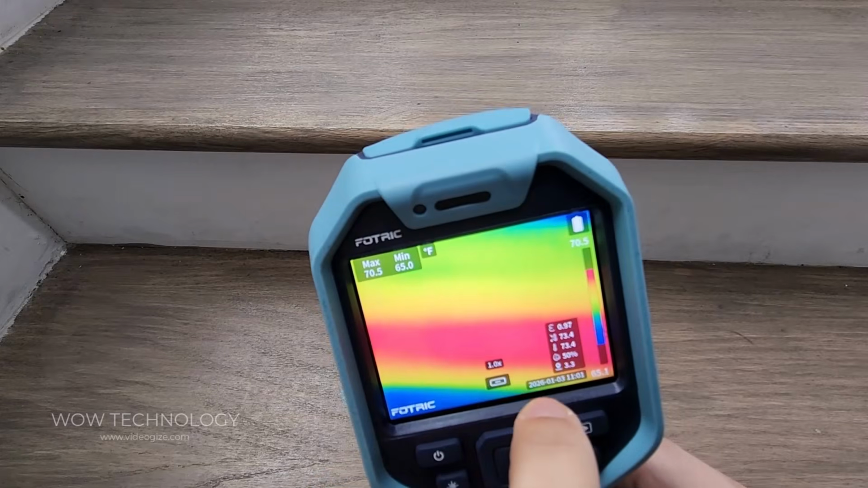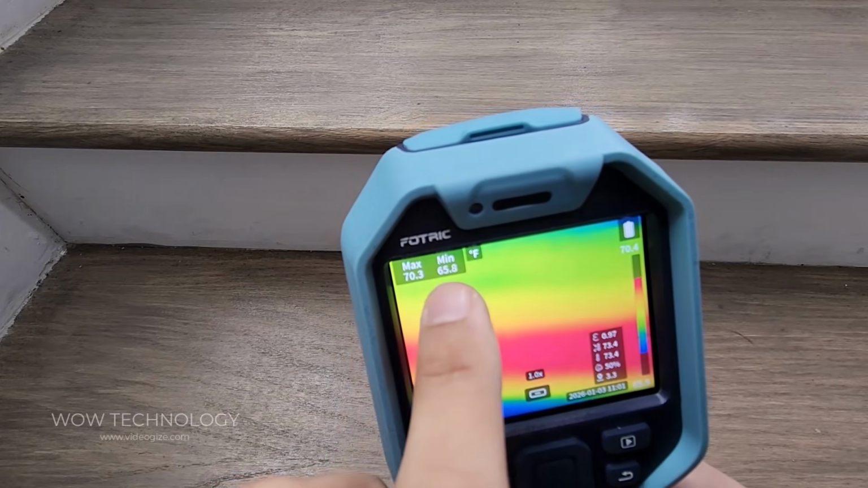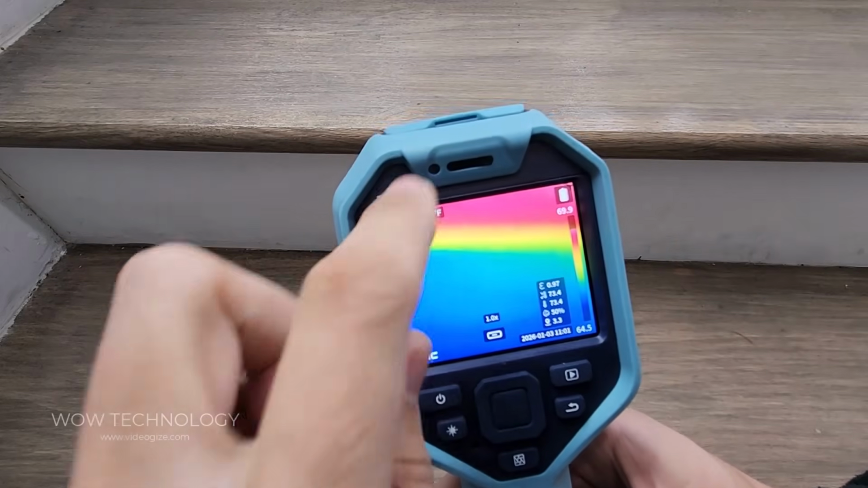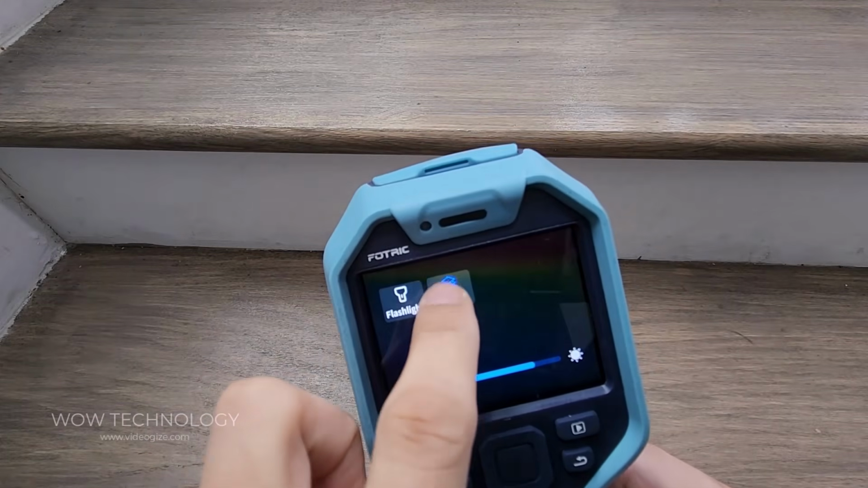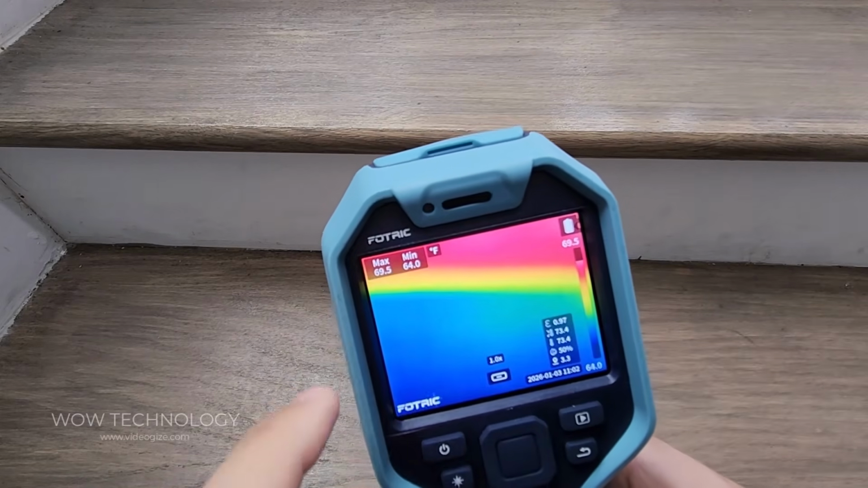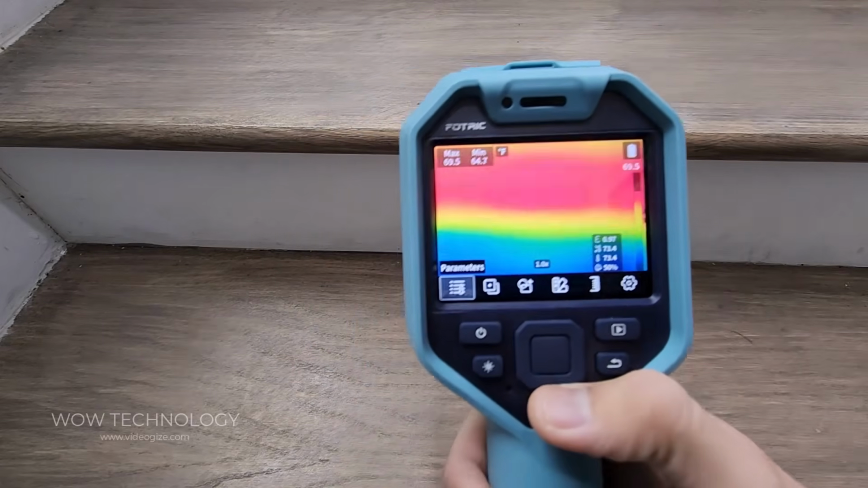Here's all your different measurements. On top, it shows the max temperature and the minimum temperature in Fahrenheit. And here's your battery levels. The screen is a touch screen, so if you slide it down, you can turn on a flashlight, like so. You can hide it. You can set your brightness levels. Swipe it back up. If you press the middle button here, it brings up the menus.